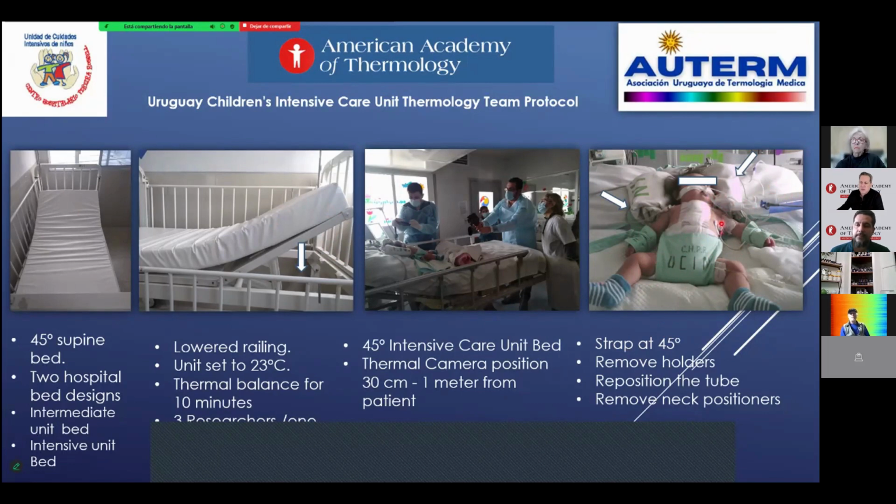We need a control area on the thorax. Our imaging works inside the unit bed. We need to position the handheld thermal camera 30 centimeters to 1 meter away, 30 centimeters for the smallest sensors, and for big sensors much longer.